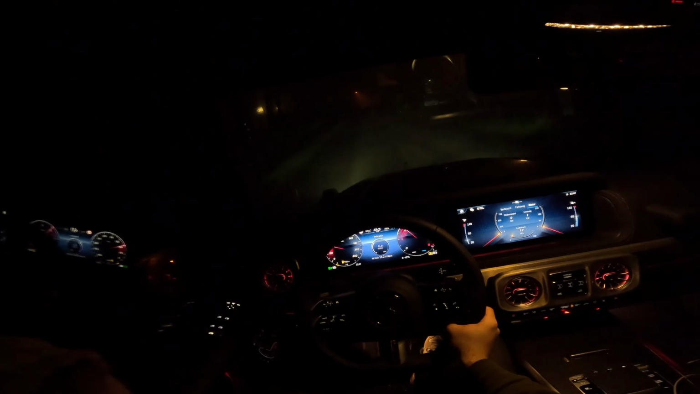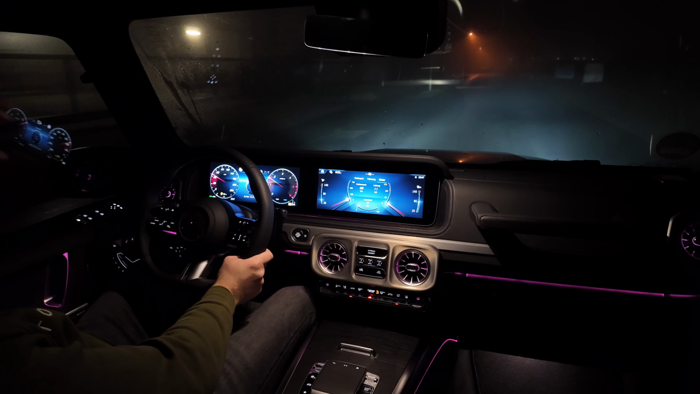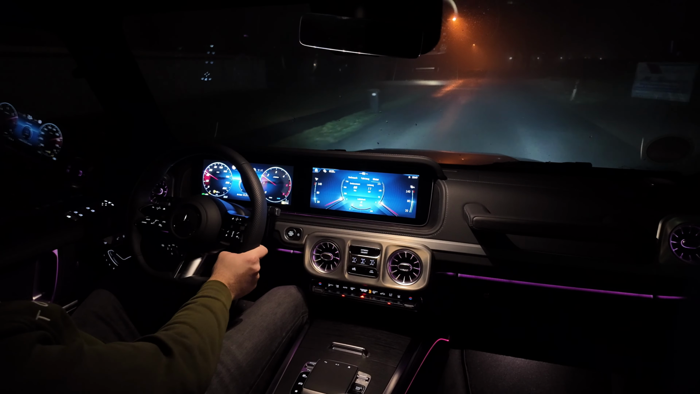Obviously not the best driving one, but it's one of the coolest ones out there, and now it's actually acceptable how this thing drives.